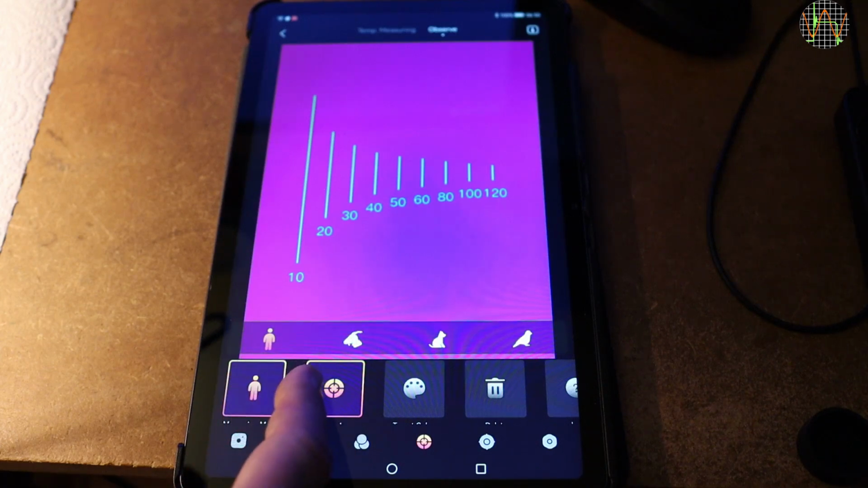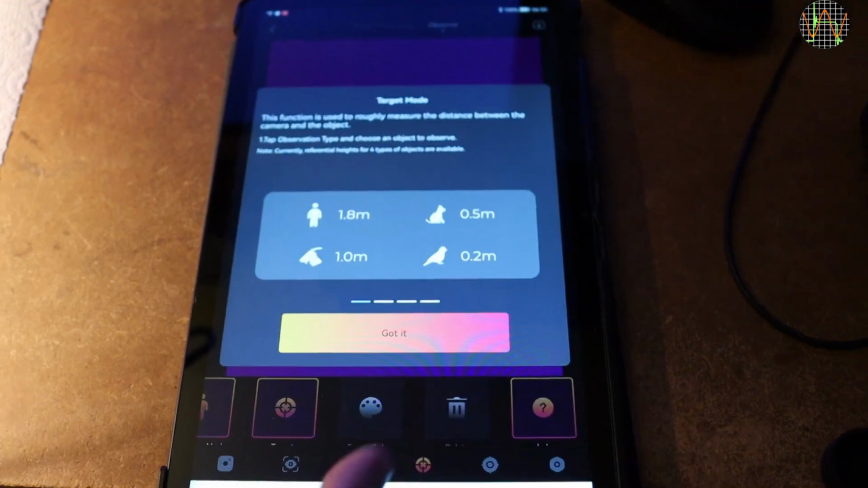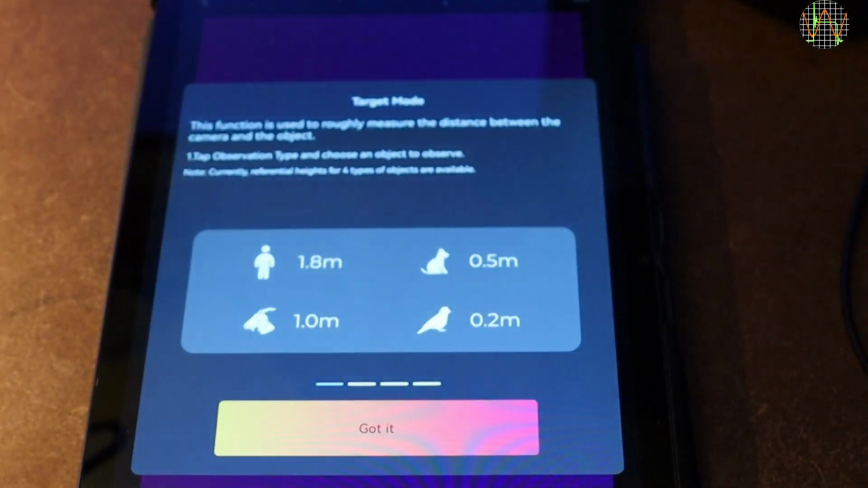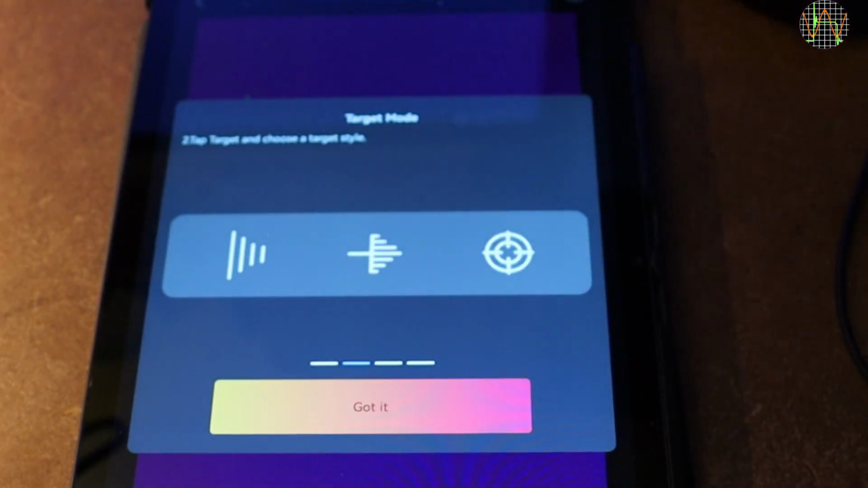This mode here is target mode, and maybe best is to show the help. It allows you to find the distance to an object. For that you have to select between 4 target types, so the app knows the size. Next you pick one of 3 styles of measurement lines.